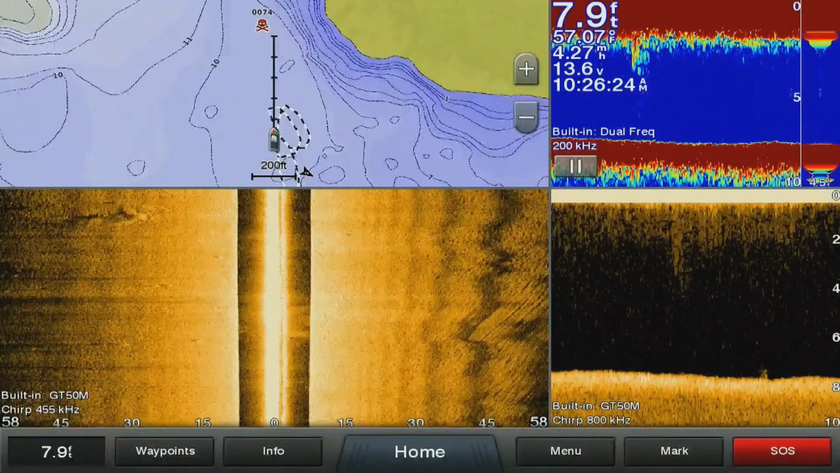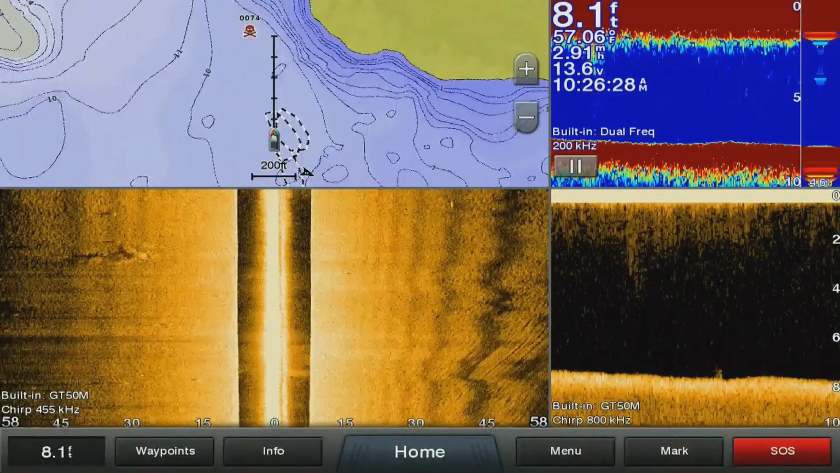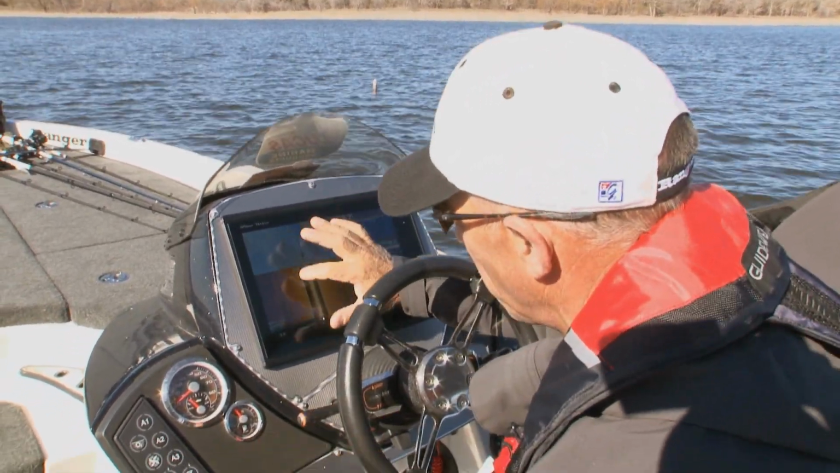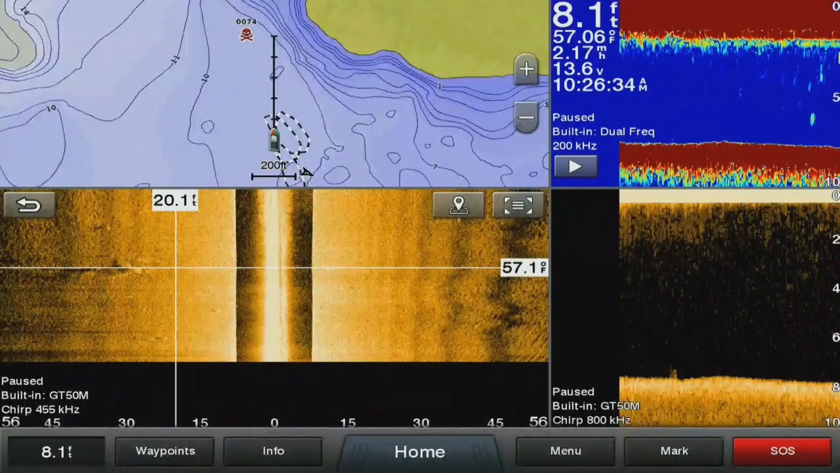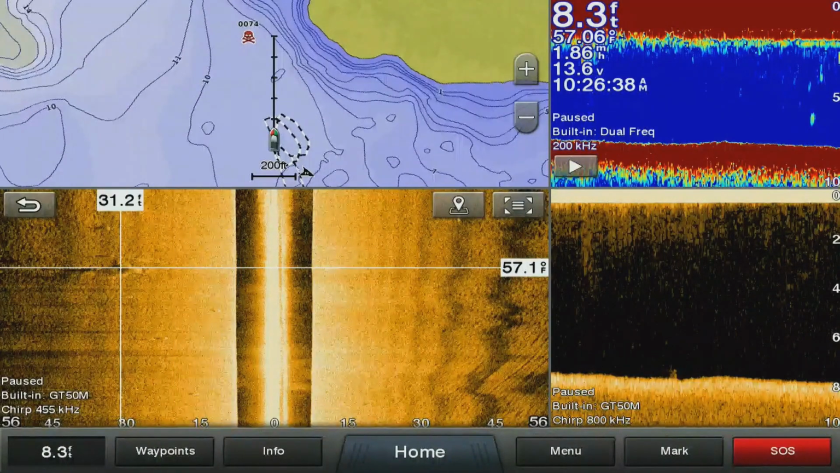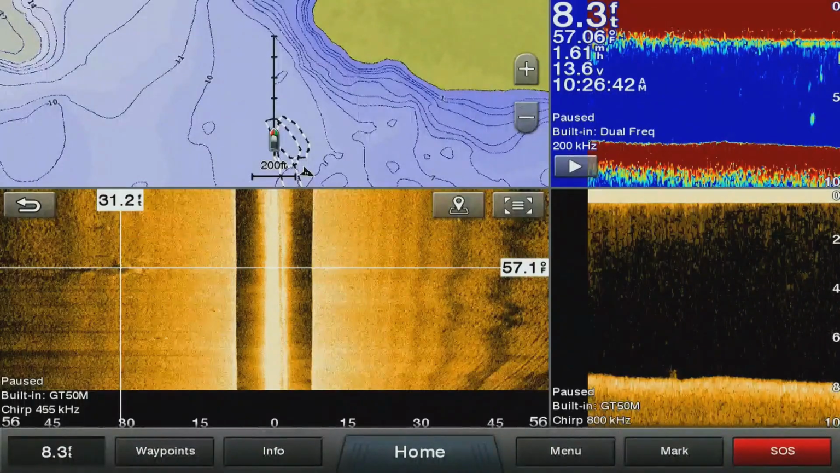Whoa, there's one right there. I want to show you one of the great uses for this Garmin Panoptix. I've got my GPS set up the way I'm looking for brush piles. Side scan's on about 60 feet. I'm gonna put my cursor exactly on the brush pile, hit mark. It's gonna mark it on my GPS, and it's also gonna mark it on my front GPS.